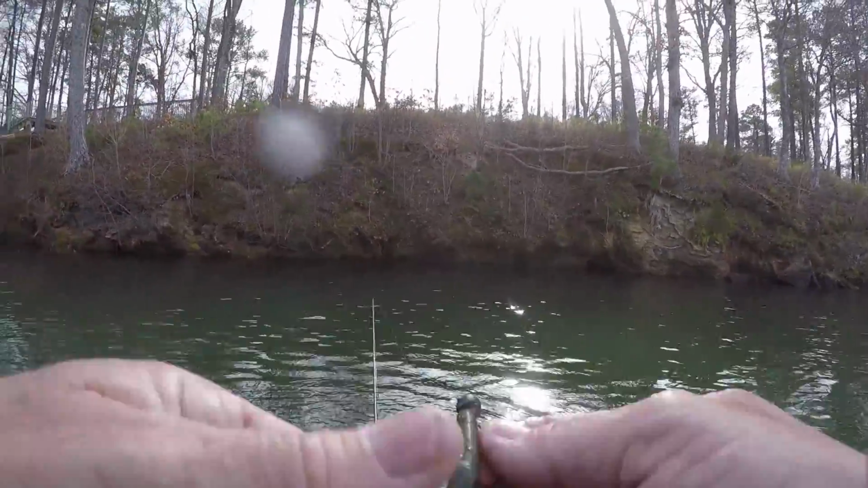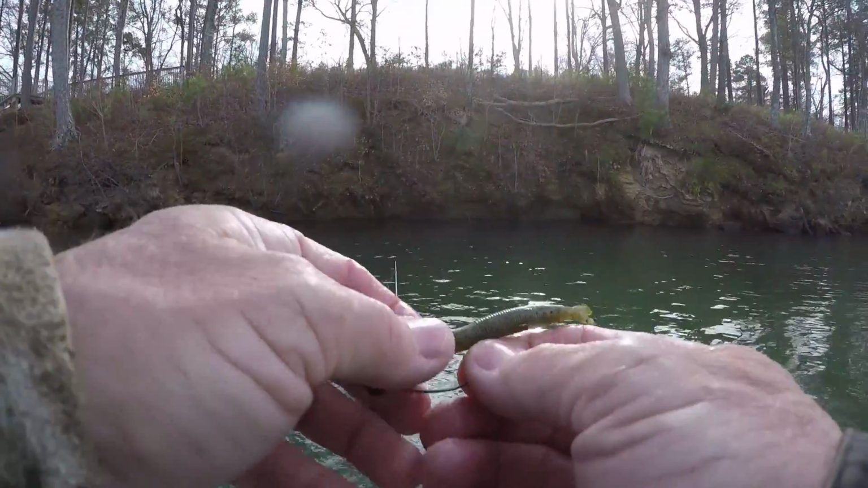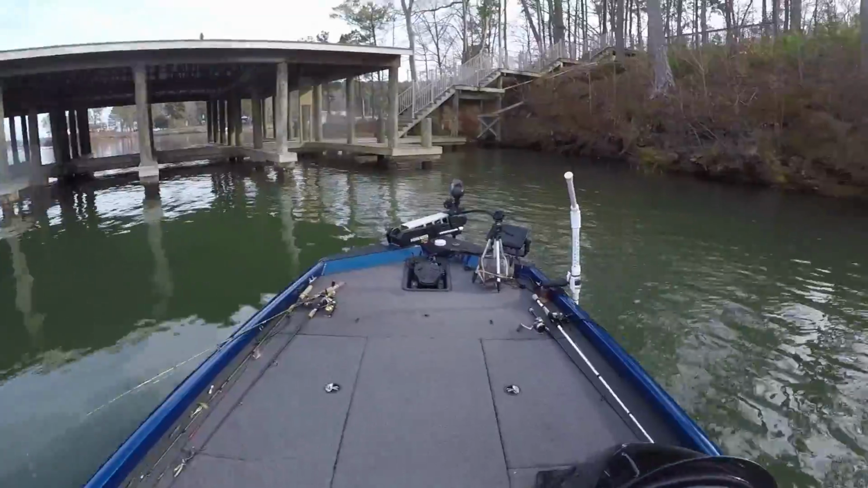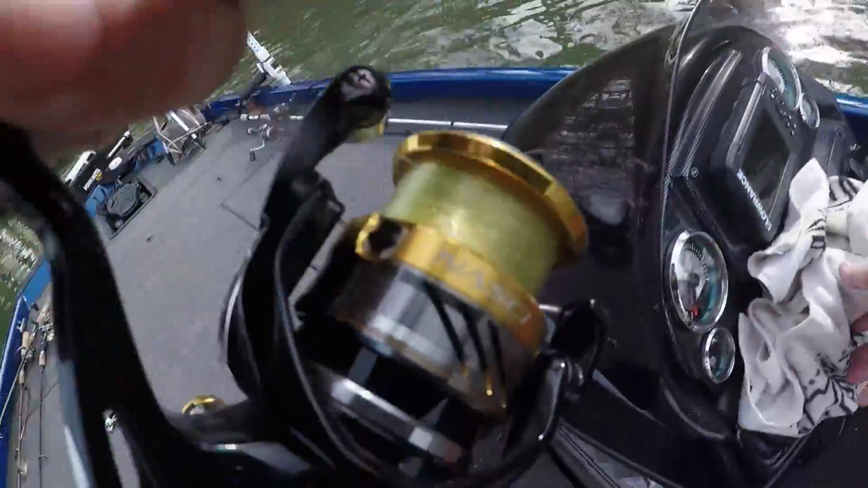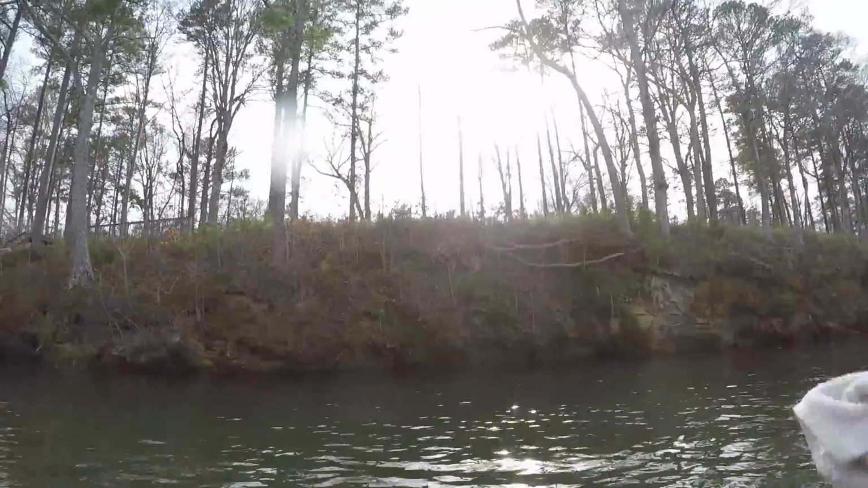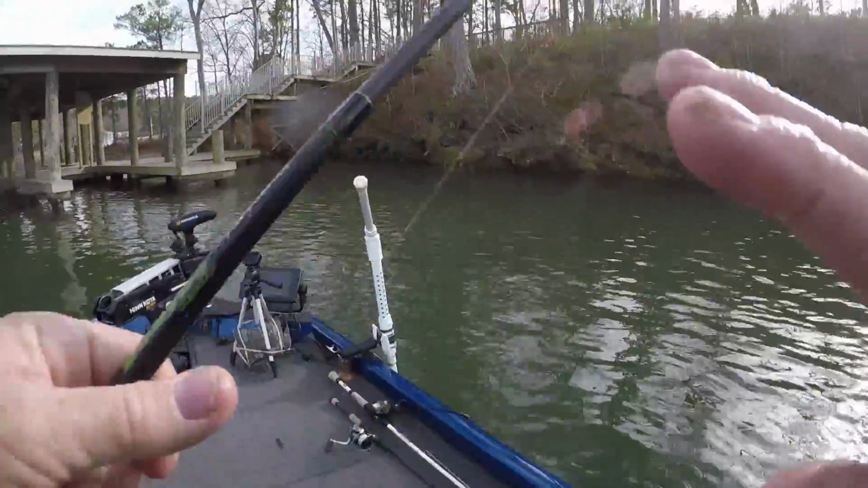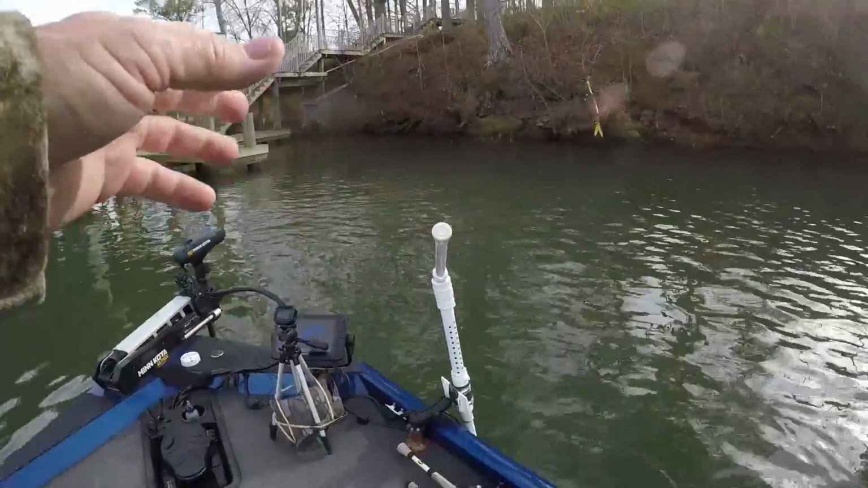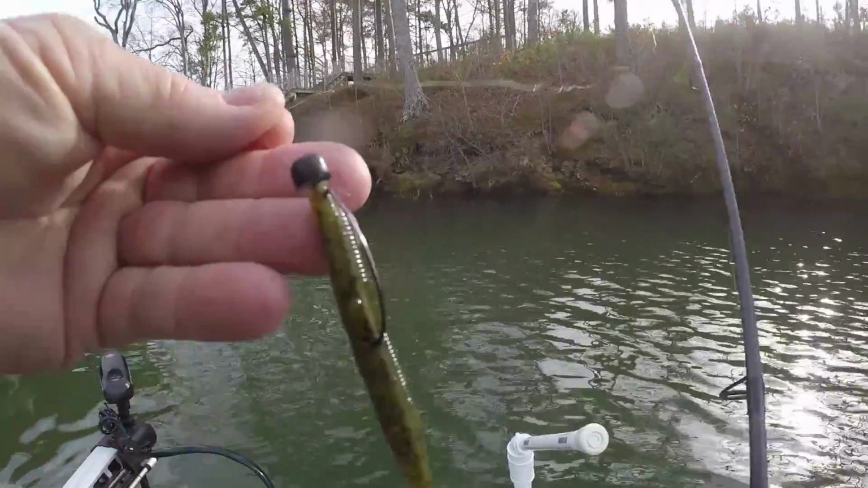All right, guys, that's on the edge of that tree. What I'm doing is I'm working around that tree. All right, the tree's in the water. I showed you. I'm just working around the outside edges of it. Now, I will say this. Try to keep my hands dry, guys. You hear me say my fingers are cracked open around my fingernails. Try to keep them dry.